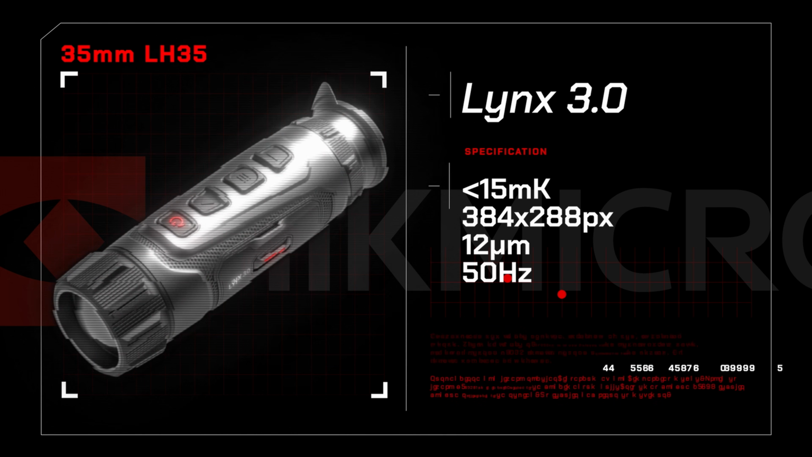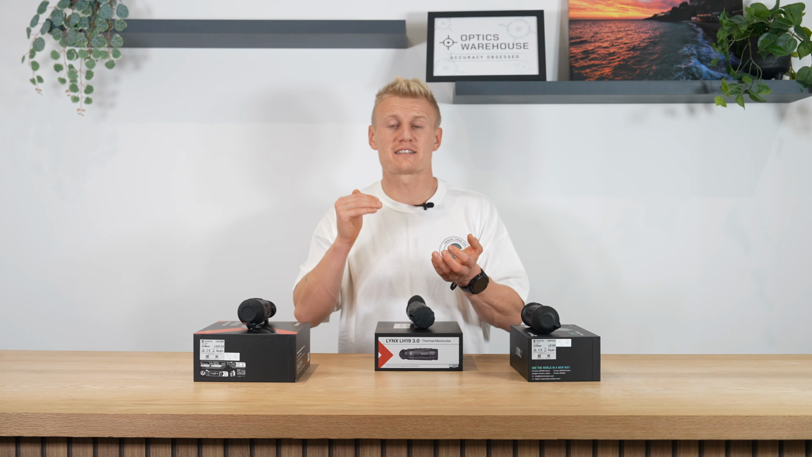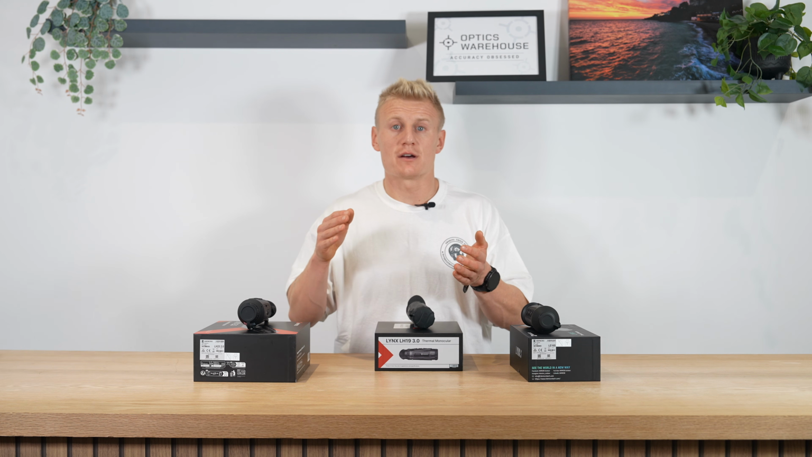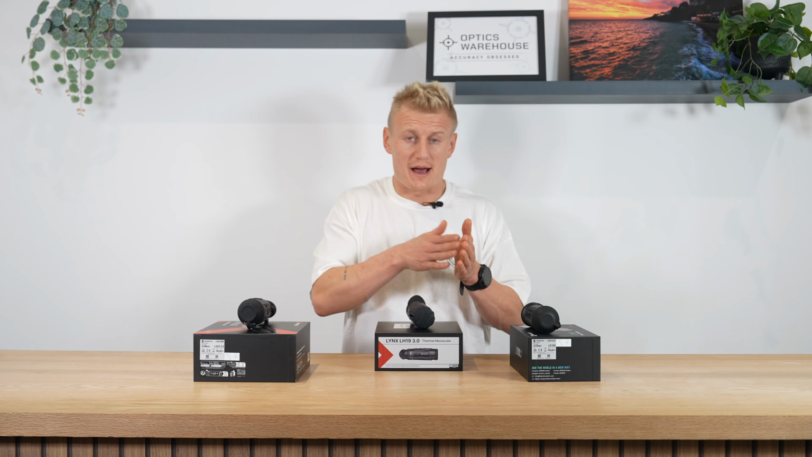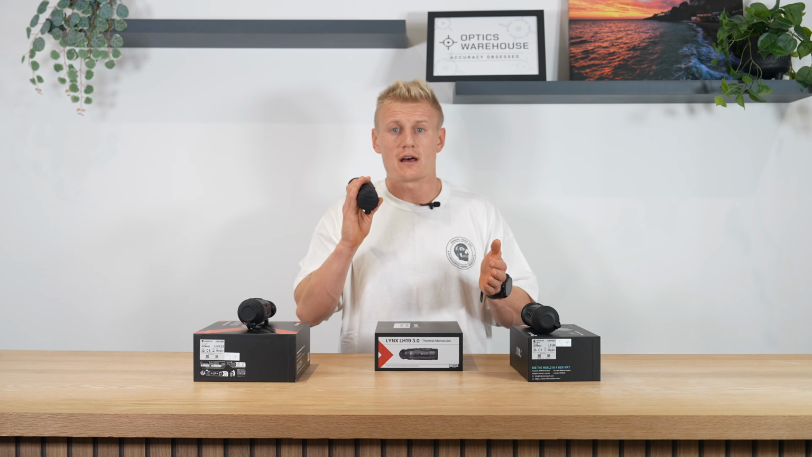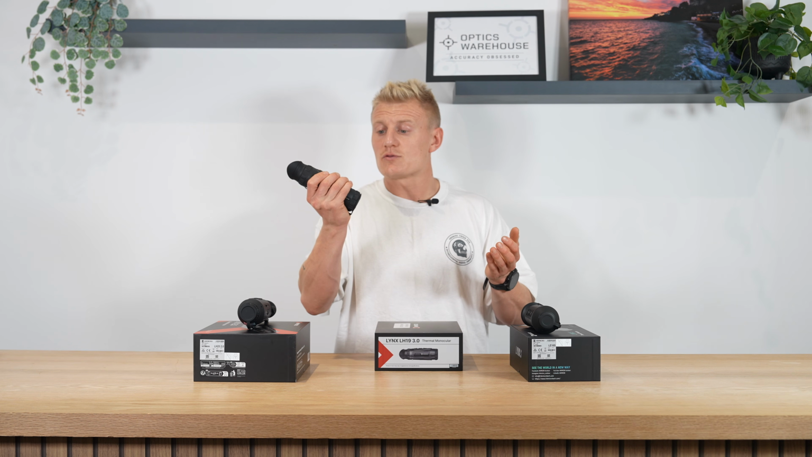And then we have the 35mm, which is one above the 25mm, providing a 35mm focal length, higher base magnification, and again designed for viewing at longer distances where you're requiring slightly higher base magnification. The 25 and the 19mm have always been the most popular sellers because they've been out for a little bit longer, but they seem to balance the field of view and the magnification perfectly. And this is really why the 19mm is still one of the top choices for foxers and deer stalkers, just because it is ultra compact.